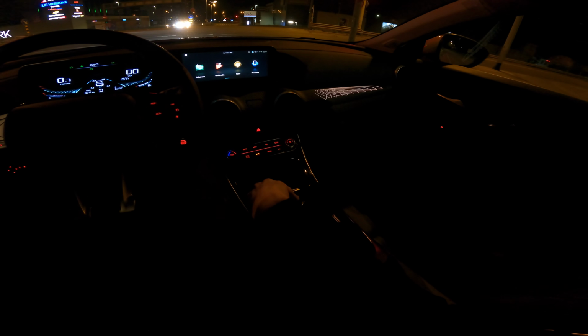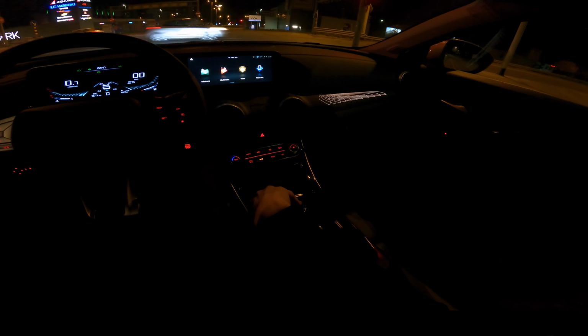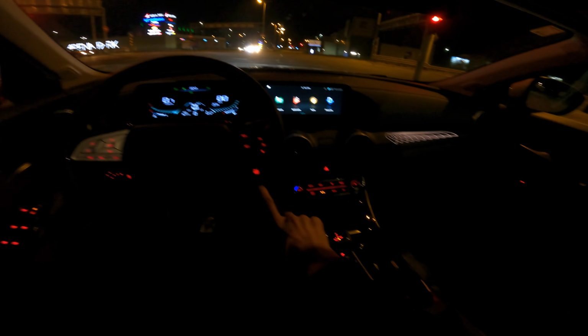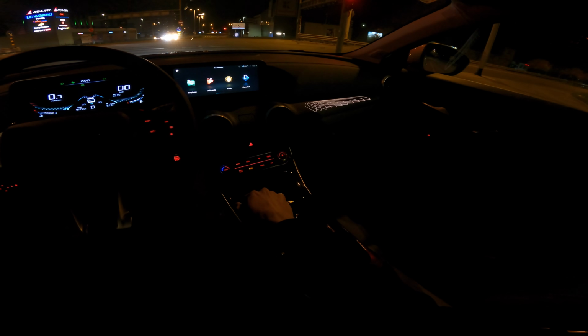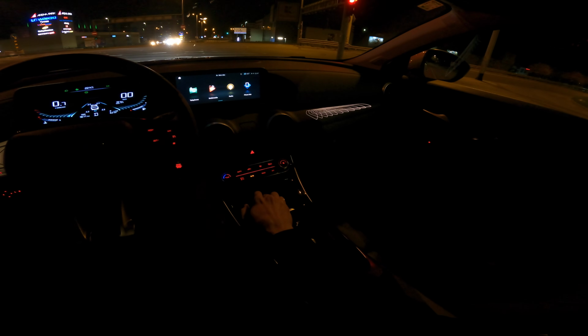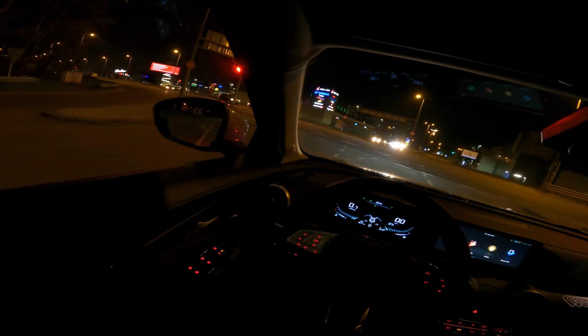It'd be cool if this car had maybe a heated steering wheel and heated seats. Maybe it's an option that's not in this particular model that I have on test.